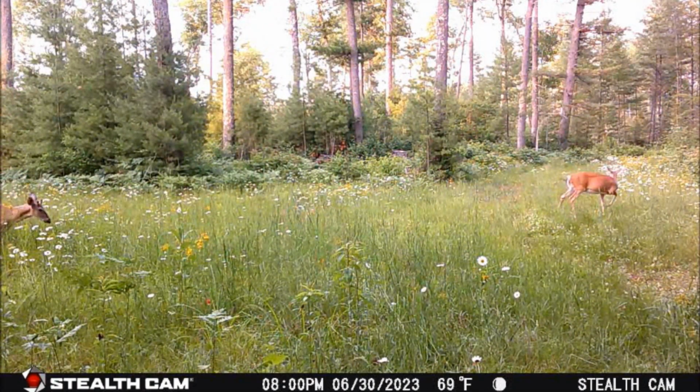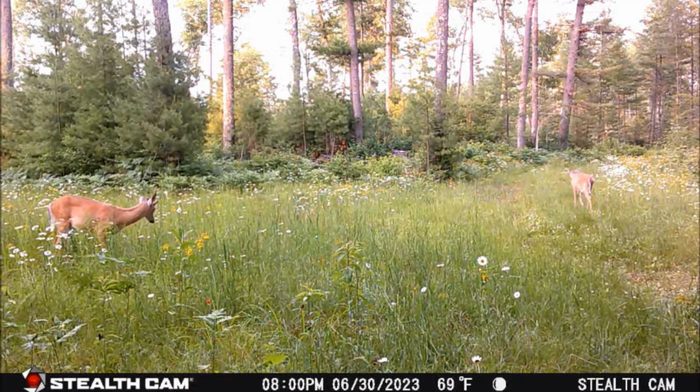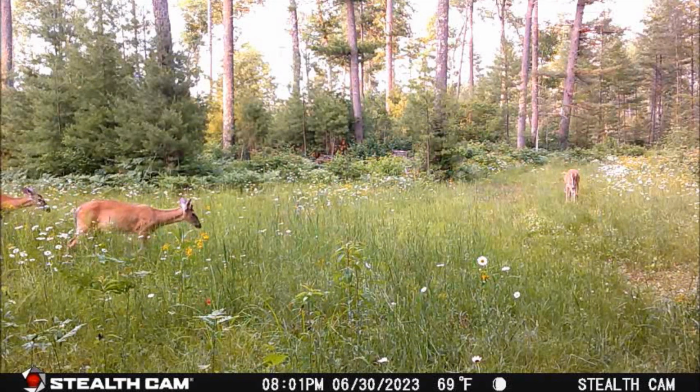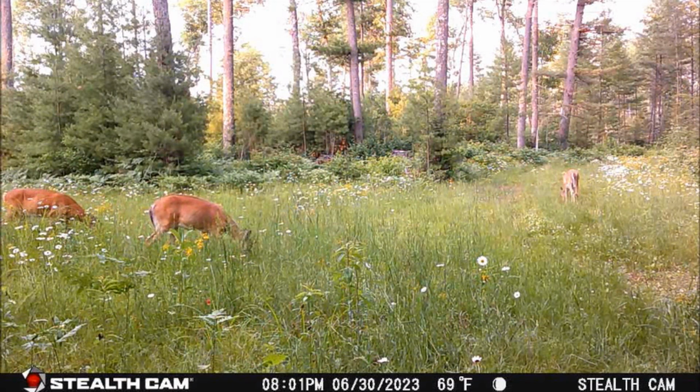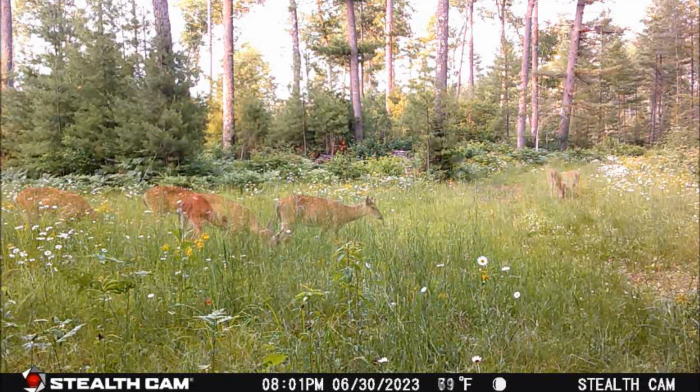Now let's move to early evening on the 30th of July, as we have a spiked buck and 2 does appearing at the crossroads. The spike shows no interest in the 2 does, as all 3 of them are grazing their way through the crossroads area.